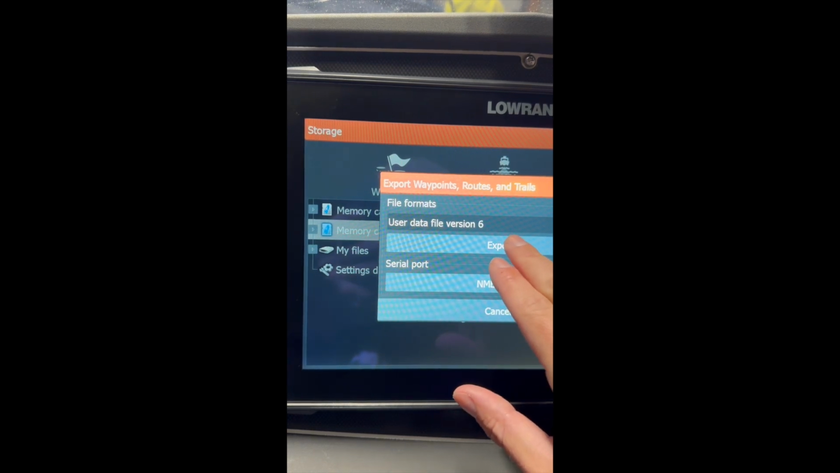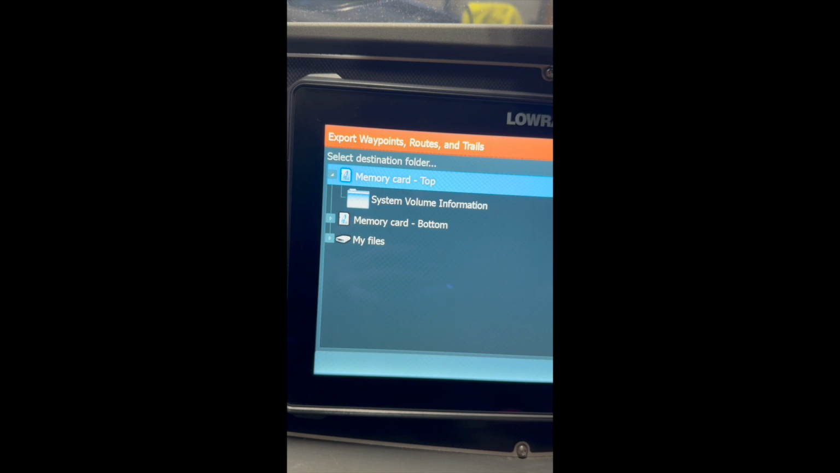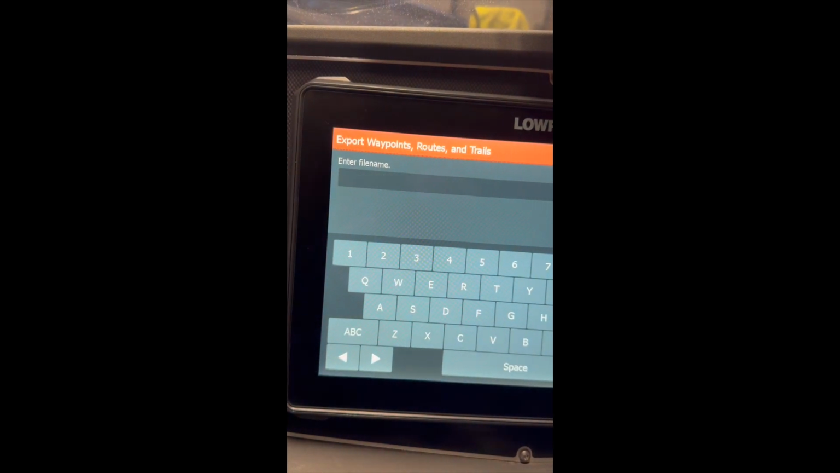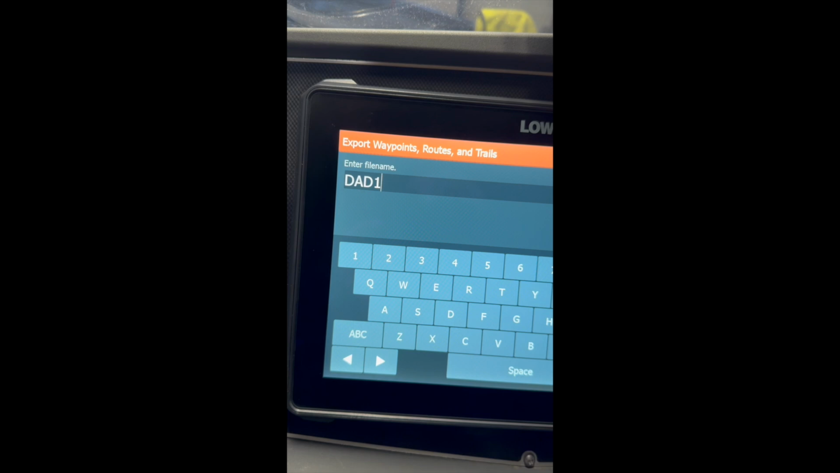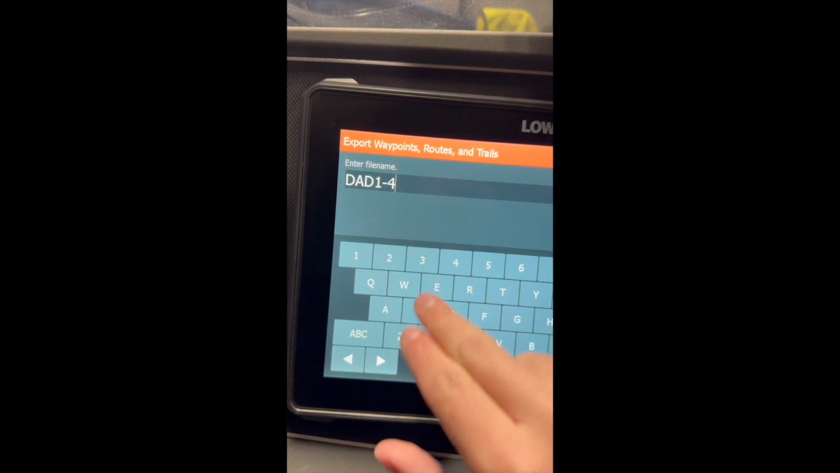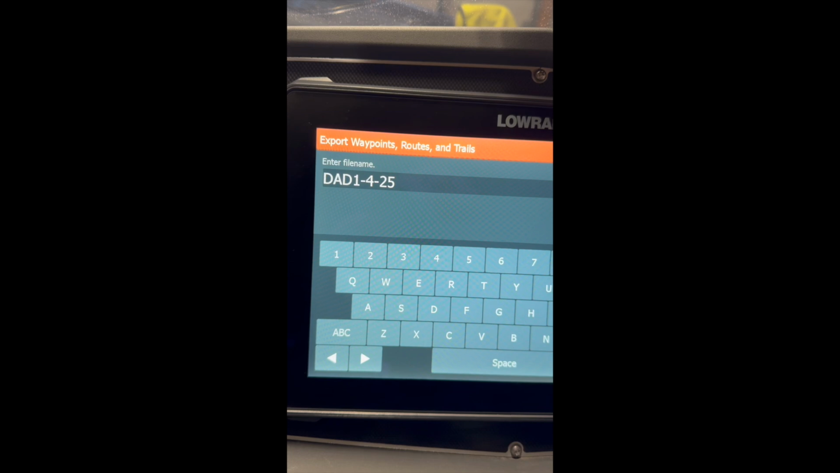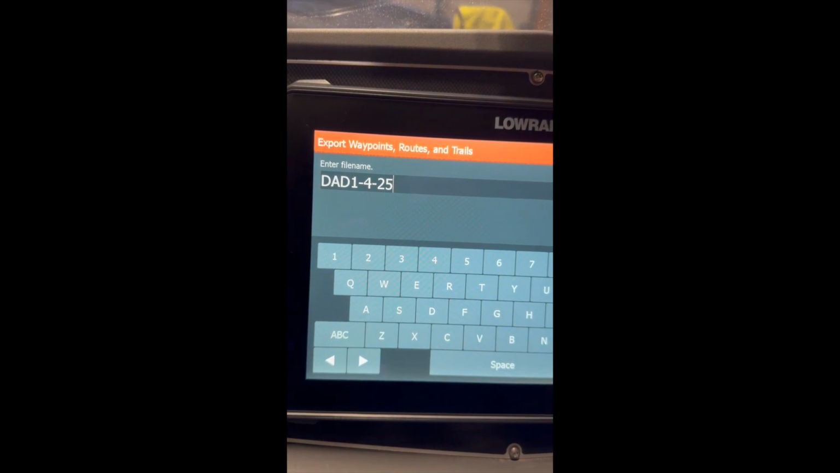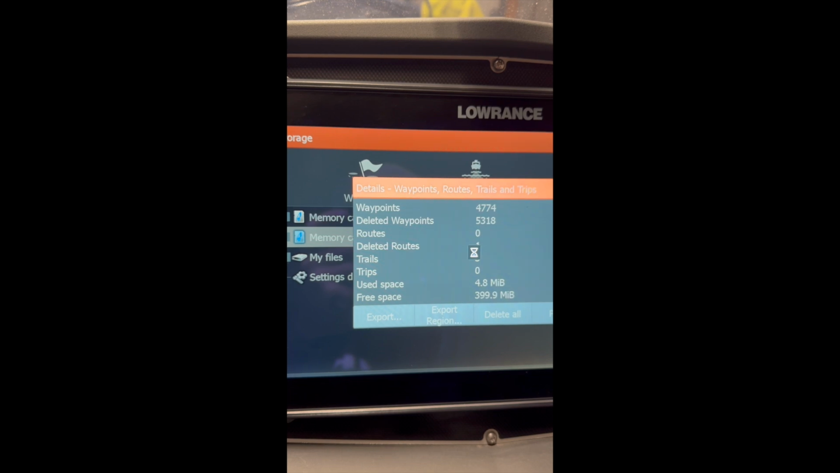I'm gonna go to this top memory card, which is the one I just put in, and I know it's blank. For the file name, I'm gonna put dad 1425. It's crazy to say, we just started a new year, but that'll tell me that that's the full file off of this unit first.